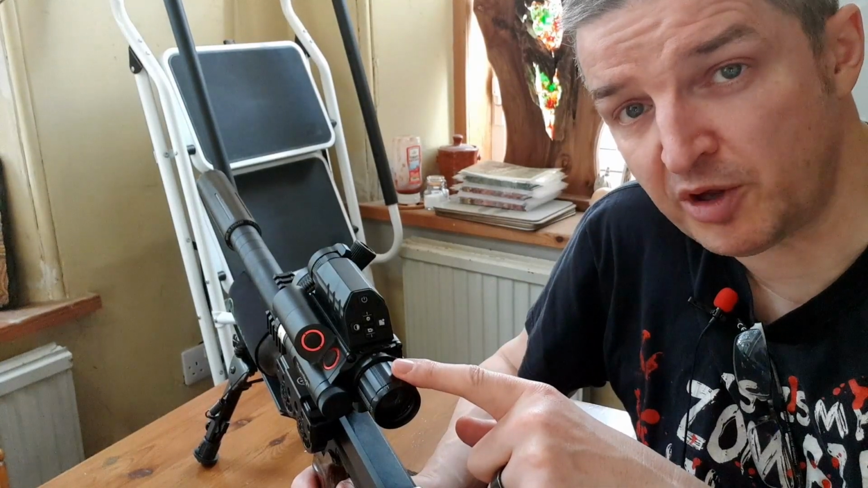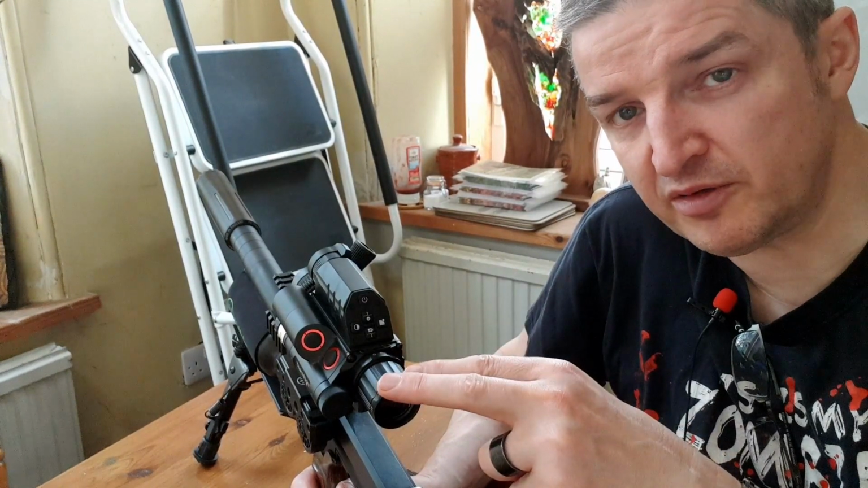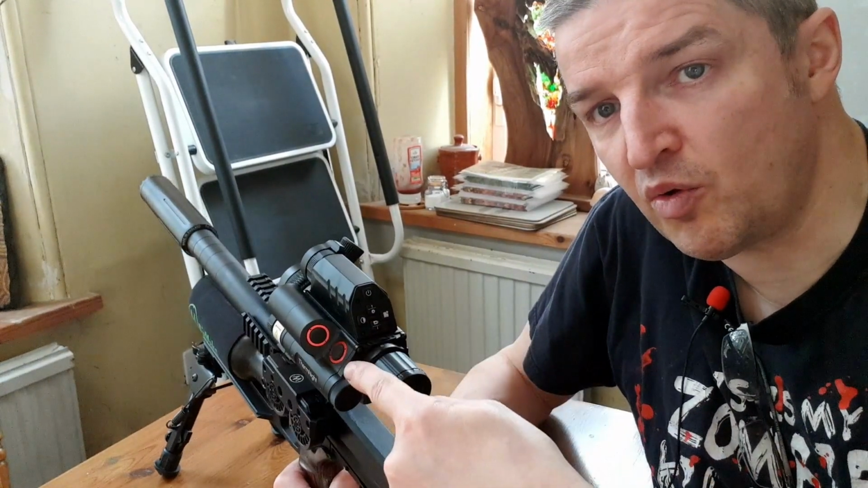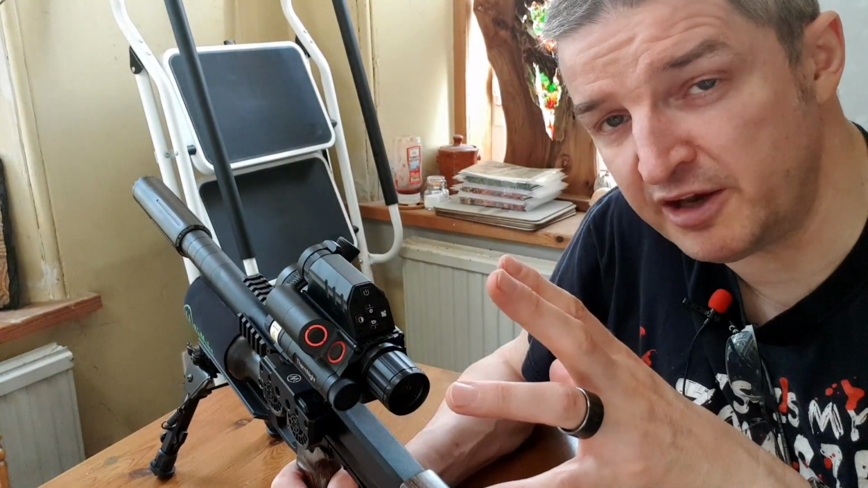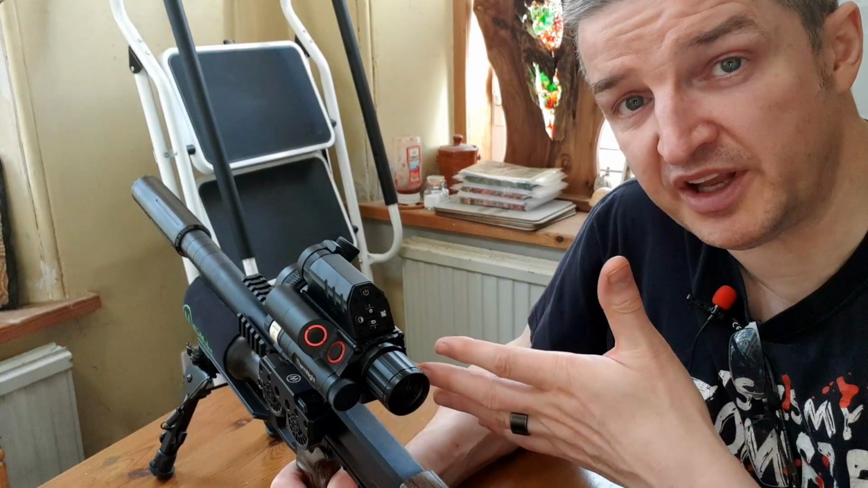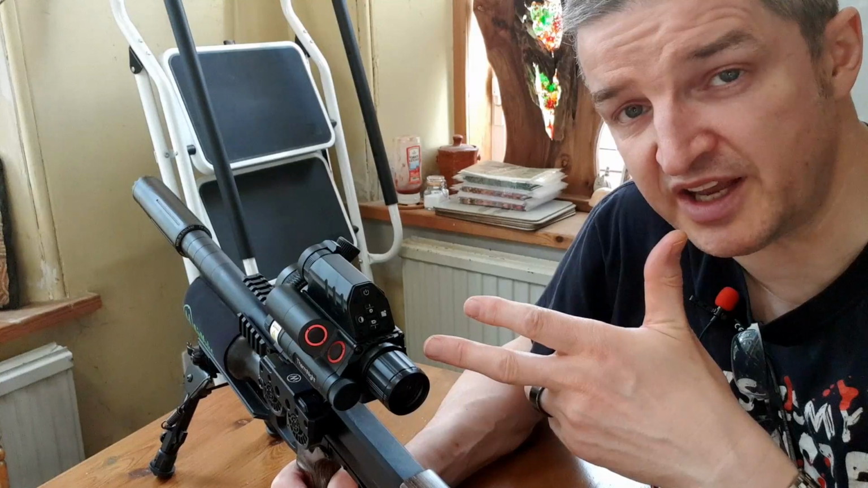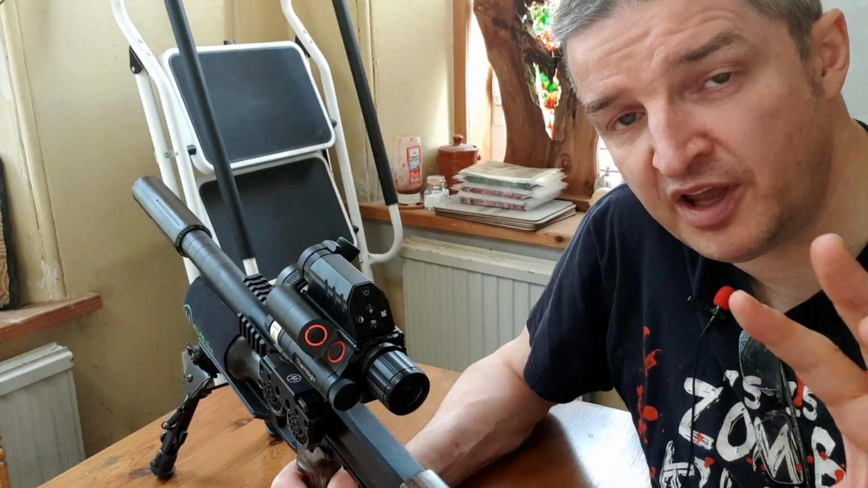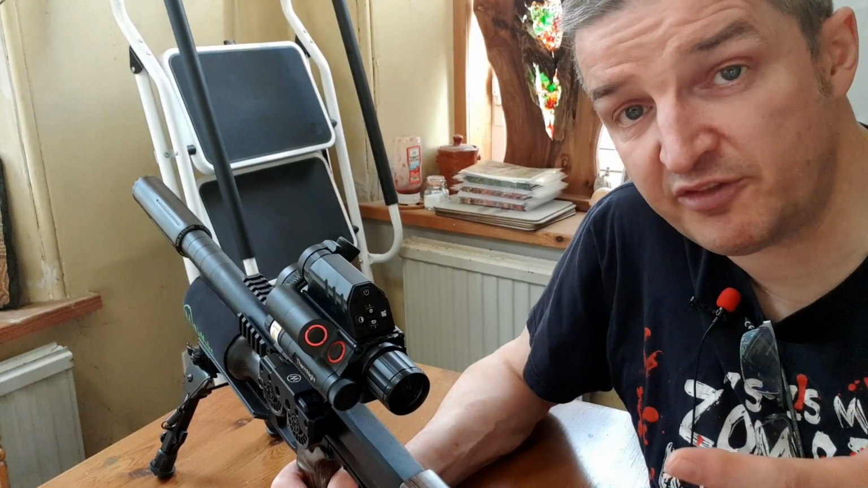Once you've activated dual mode in the menu, if you're in day mode, color, or night mode in black and white, you can have thermal in the pip. One press of this little button swaps. So thermal in the pip, digital day or night in the main view, swaps the other way. And it's quite a wide angle view, which is brilliant. So whether in the main view or in the pip, you can be targeting prey with your crosshairs, and in the corner of your eye, you can still see the rest of the view, and you can still see another rabbit or another rat or another whatever might present itself and give you a better target.